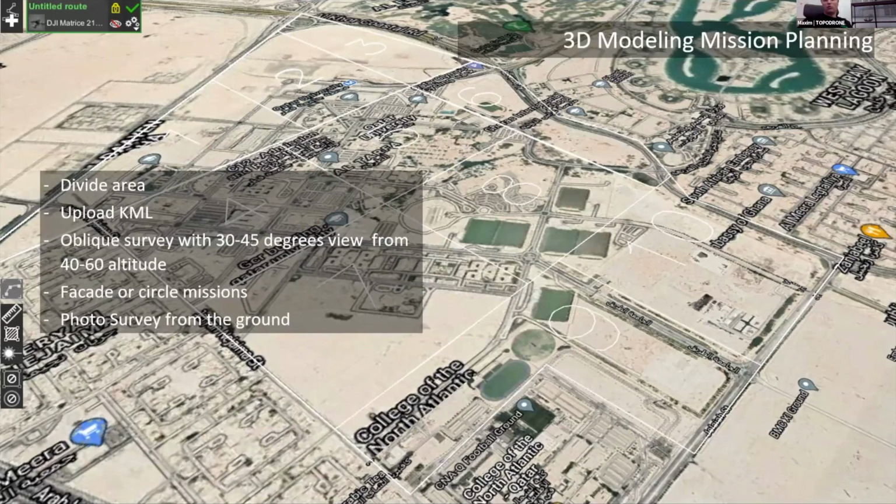First of all, we divide the whole area into different survey areas. It was 12 survey areas. We create a KML file and upload it to UgCS. Then we have to make a lot of missions.